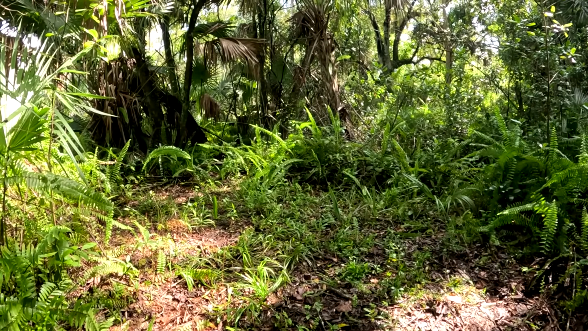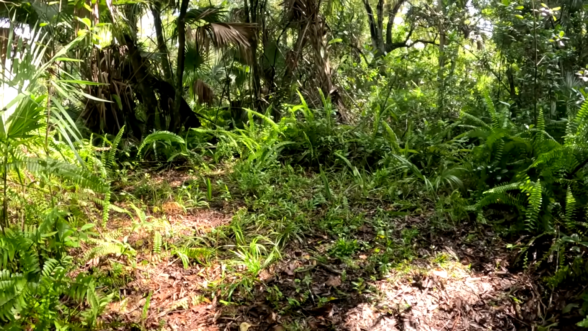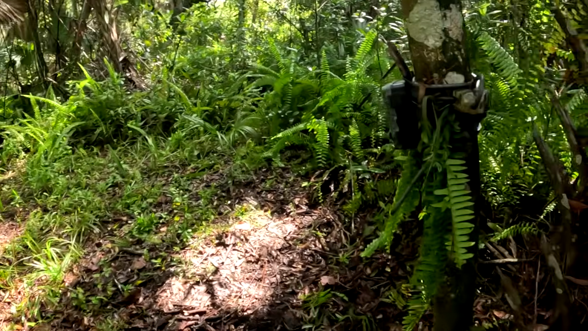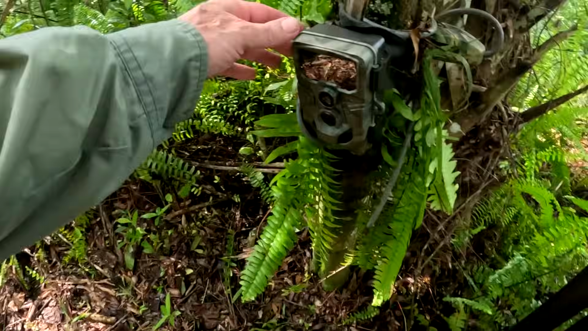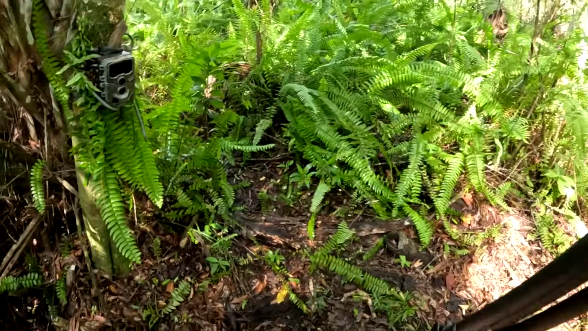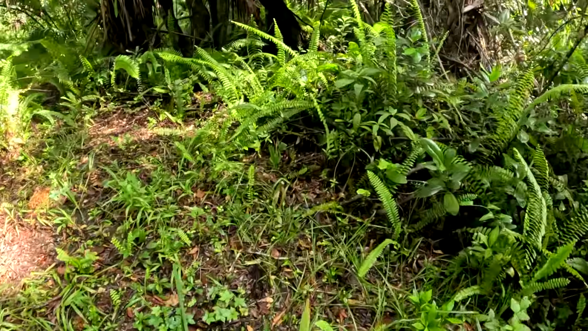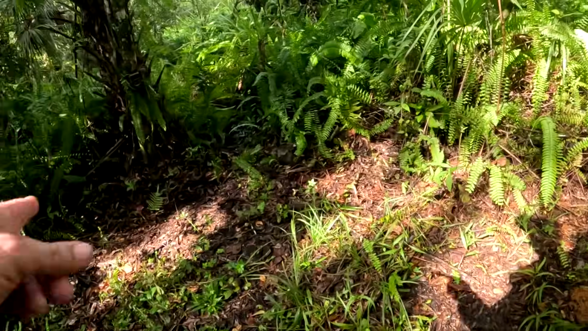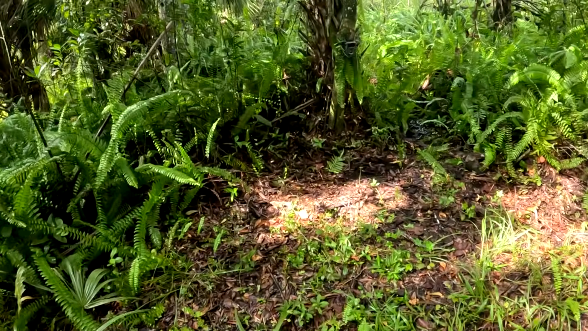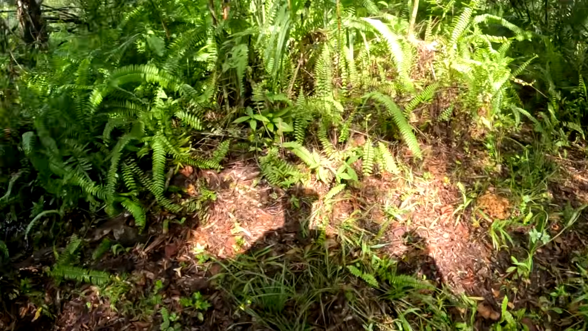Well, as always, Brokeback Trail is just super awesome. Probably my favorite trail camera spot of all time. I'm just going to go ahead and leave this camera right here. I can't think of a better spot to put it. Today is August the 23rd, so it'll probably be perfect for my Thanksgiving Day trail camera pickup. So I'm going to go ahead and just leave that camera right here. Be back and check it in 2 or 3 months.